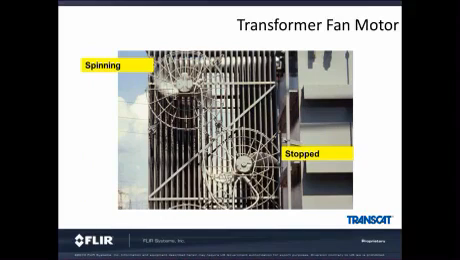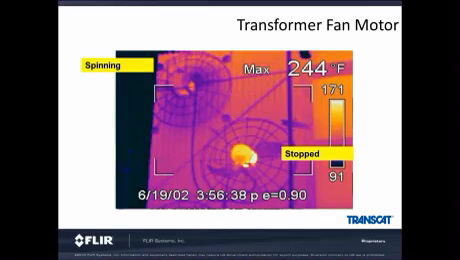Here's another picture from the visual montage earlier. We can see that the fan motor in the lower right is not moving. The other fan in the upper left is moving by the indication that the fan blades are blurry. Here is the same picture in infrared. In this case, it's absolutely easier to see the problem thermally.